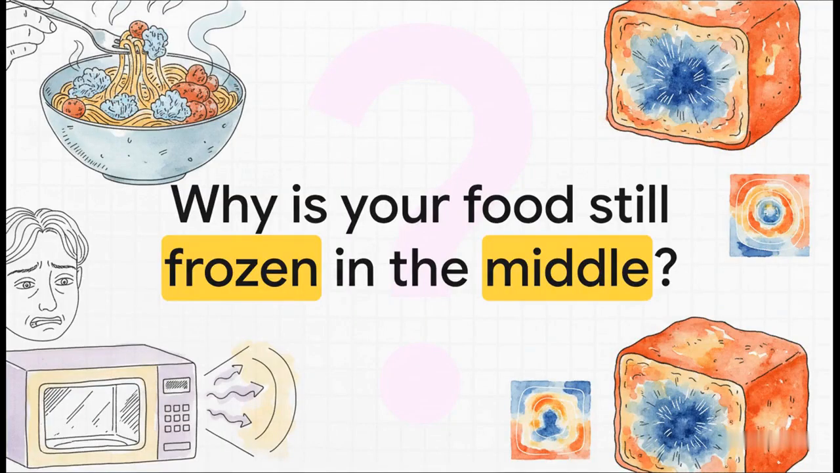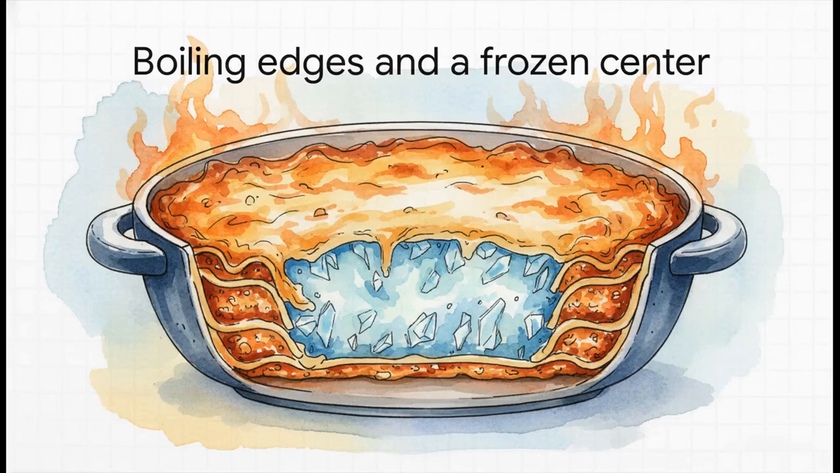You know the scene. You've been there. You're starving, you grab last night's leftovers, toss them in the microwave for a few minutes, and what you pull out is some kind of scientific impossibility. You take that first hopeful bite and, yeah, it just makes you wonder, why does this keep happening? This is it, exactly. The edges of your food are scorching hot. We're talking molten lava hot. But the center is still an icy, disappointing block. It is the absolute worst.